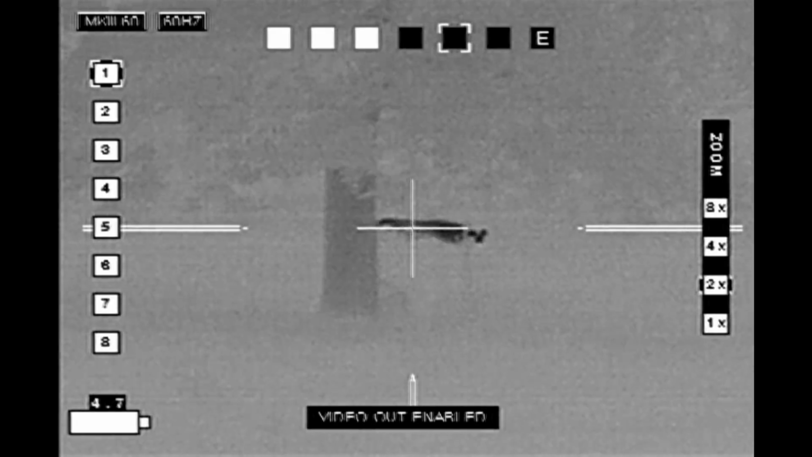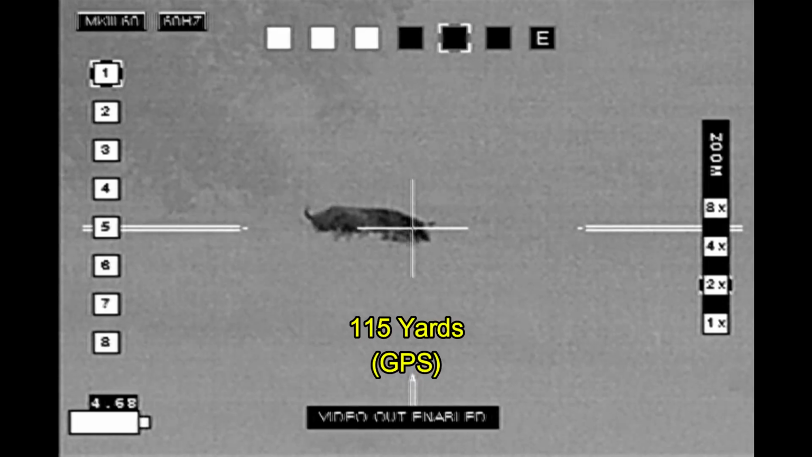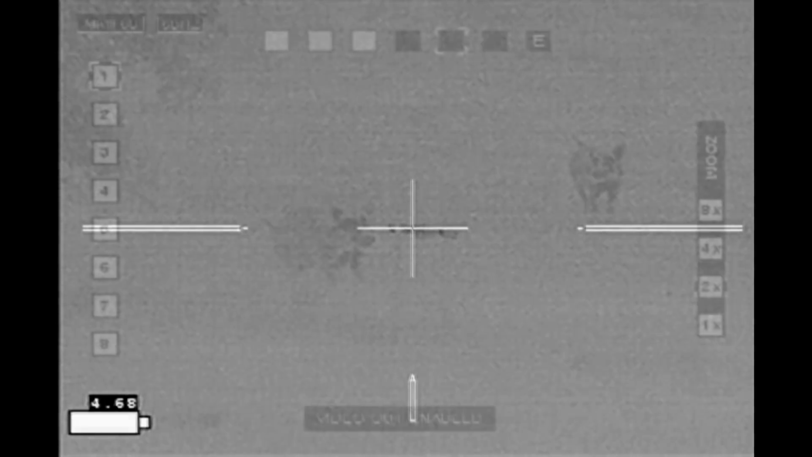And I'm just waiting for a good shot. And that's going to happen right here. He goes right down. I scan for other animals, don't see any in the area, send a text to a couple buddies, tell them I've got a hog down.